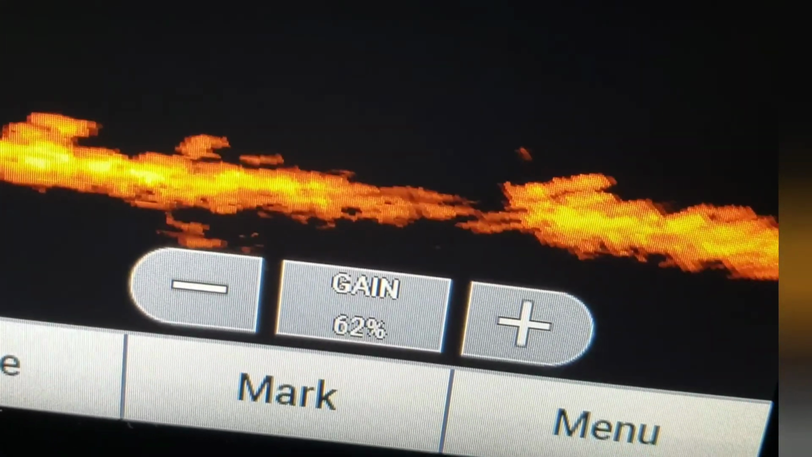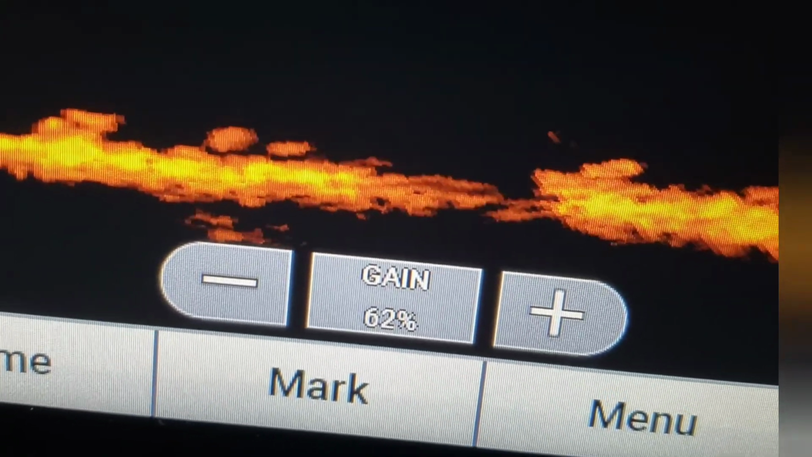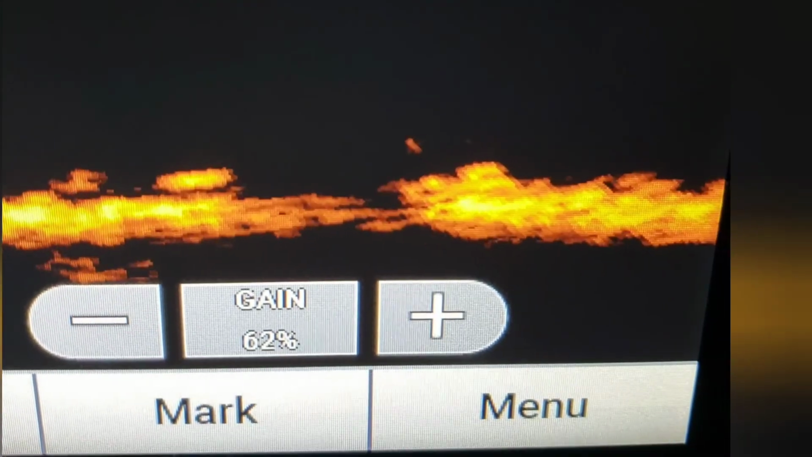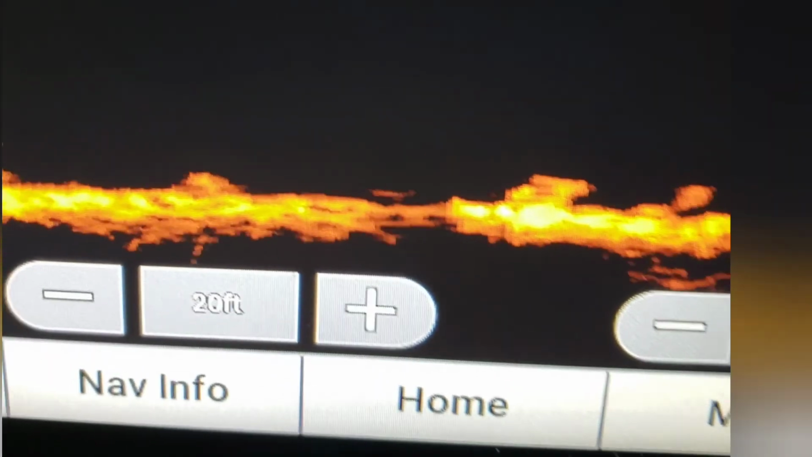I mean, we can see fish down there moving around. There's one coming close to my bait, but it's awful small. You can see that flickering spot right next to my bait on the left there. I'll wiggle my bait a little bit here. So that's my bait, and that glob next to it here is a fish. There's a few of them around down there.